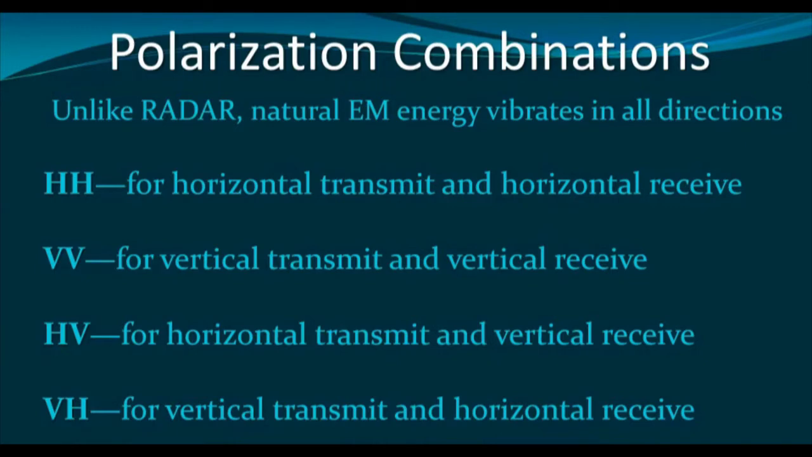This change of polarization is called depolarization. Whether depolarization will happen or not depends on the Earth surface features. Some of the features are altering the polarization and some of the features are not altering.